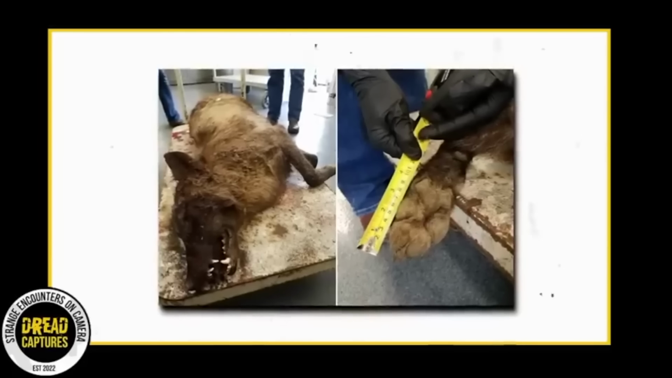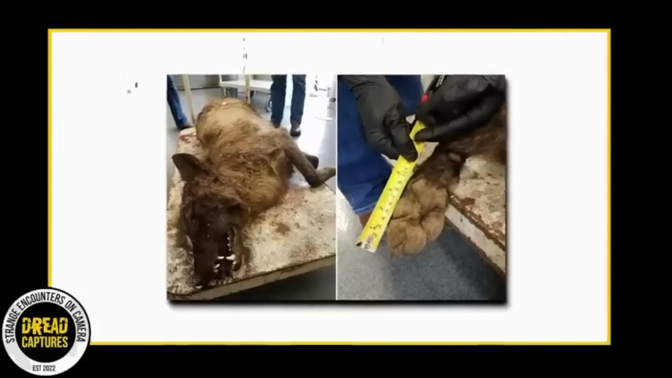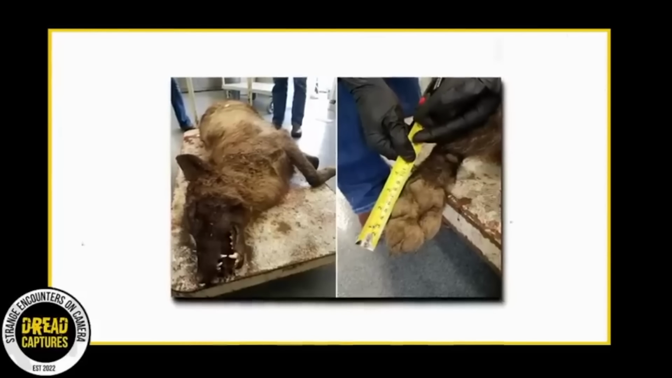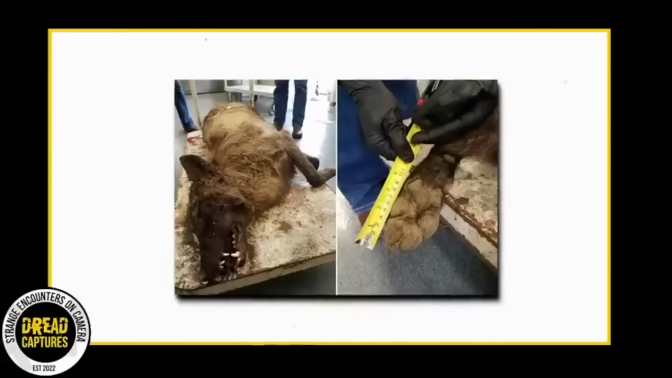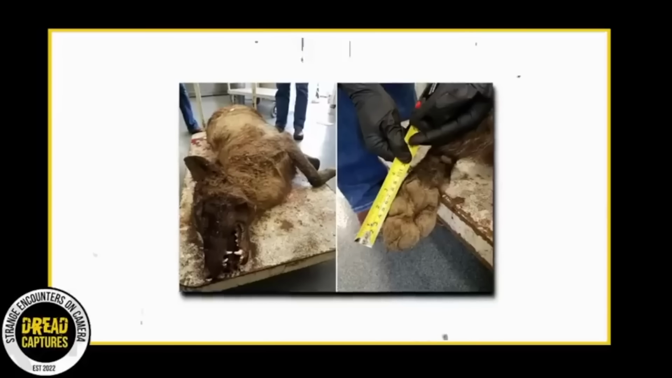The creature was killed by a local rancher near Denton on May 16th. For weeks, wildlife officers were left clueless about the identity of this odd beast. Eventually, the creature's body was sent to a forensic lab in Ashland, Oregon.